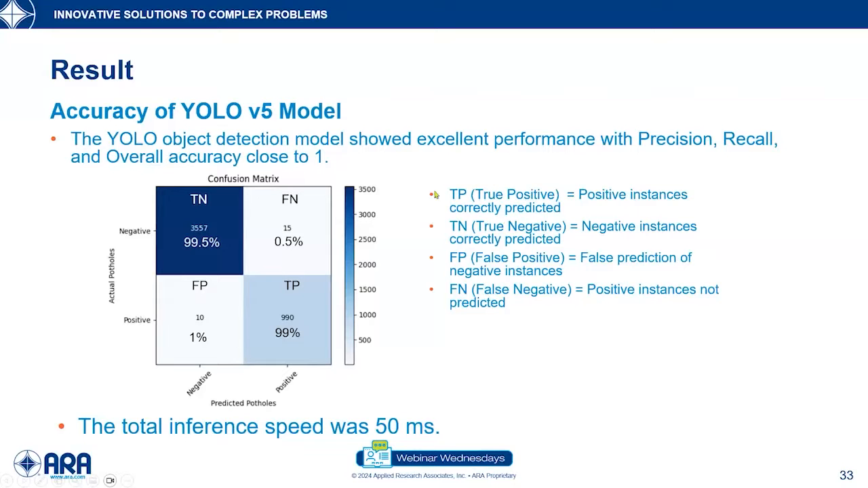All right. So in the previous slide, we saw the training and the testing of the YOLO object detection model. And in this slide, we see the result of the testing of the object detection model as a confusion matrix. A confusion matrix has 4 components. In the first box, we have true negative. The second box on the right has false negative. The box on the bottom left has false positive, and the box on the bottom right has true positive.